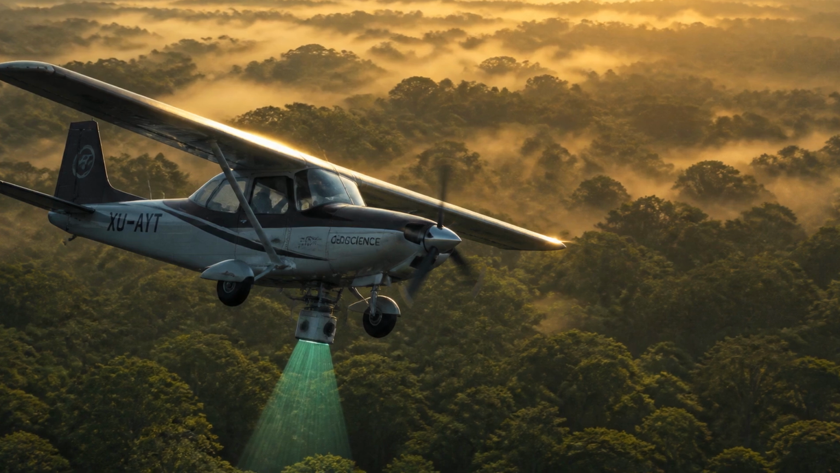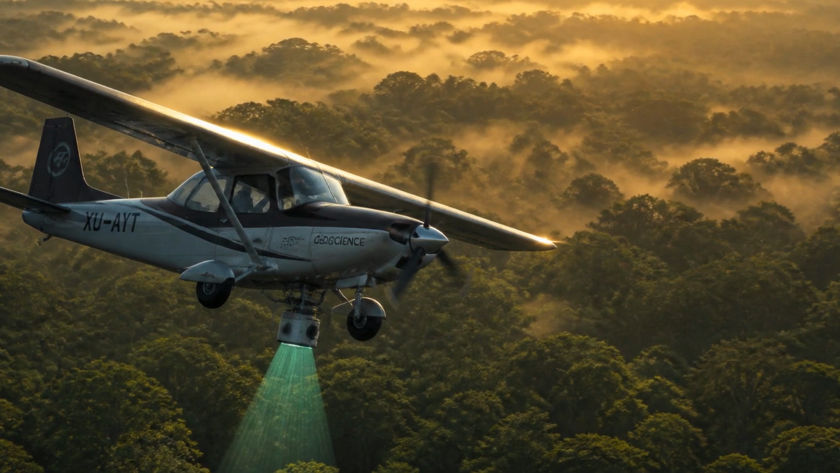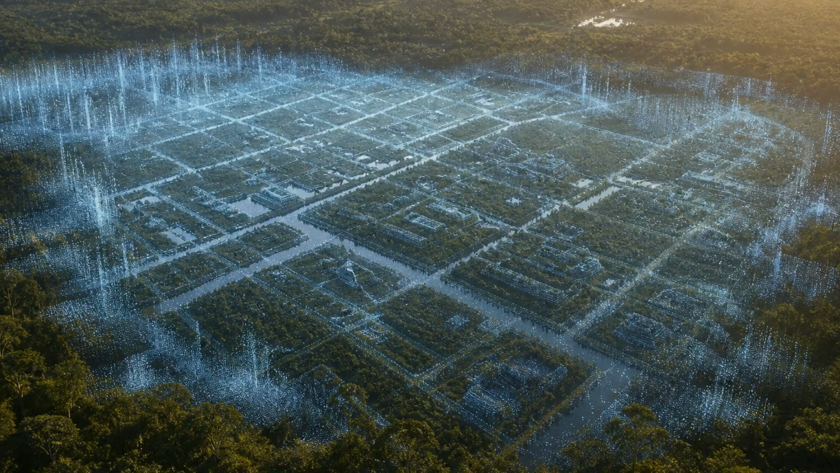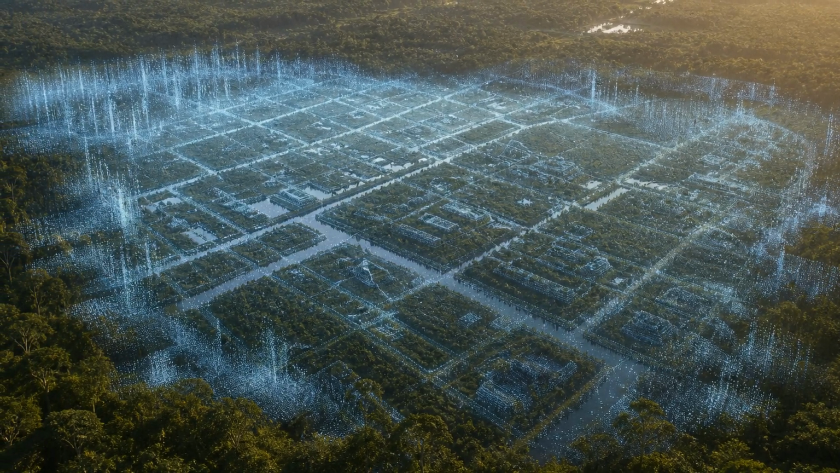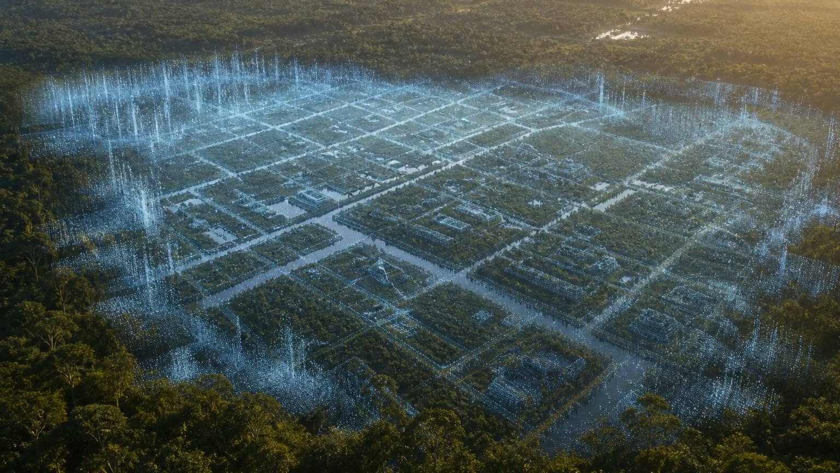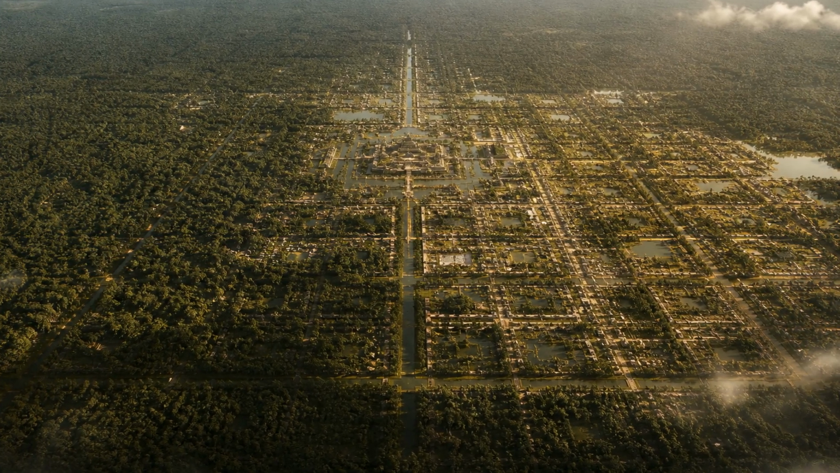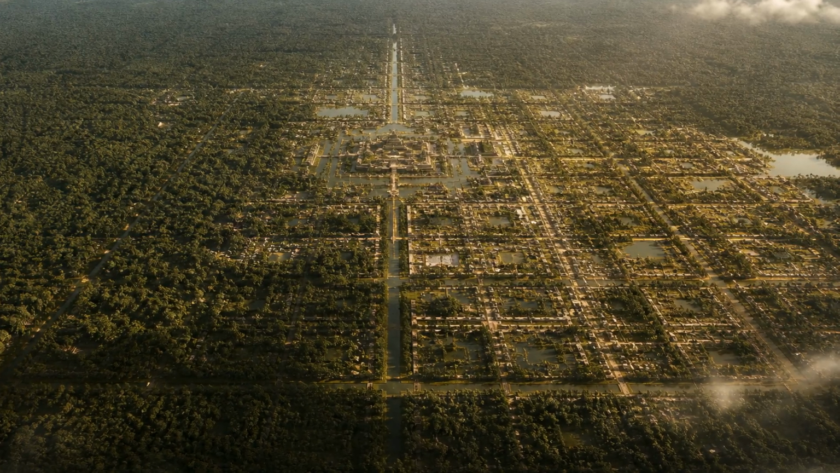In 2012, a small plane flew low over the Cambodian jungle, firing 1 million laser pulses a second at the ground. When the trees were digitally stripped away, the archaeologist looking at the screen went silent. Beneath the canopy around Angkor Wat was not a temple. It was a city, with streets, canals, and city blocks stretching in every direction, far larger than medieval Paris.